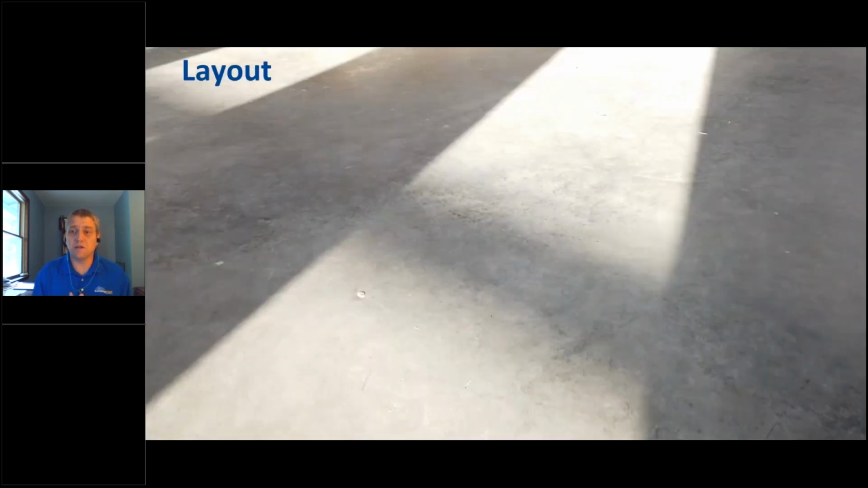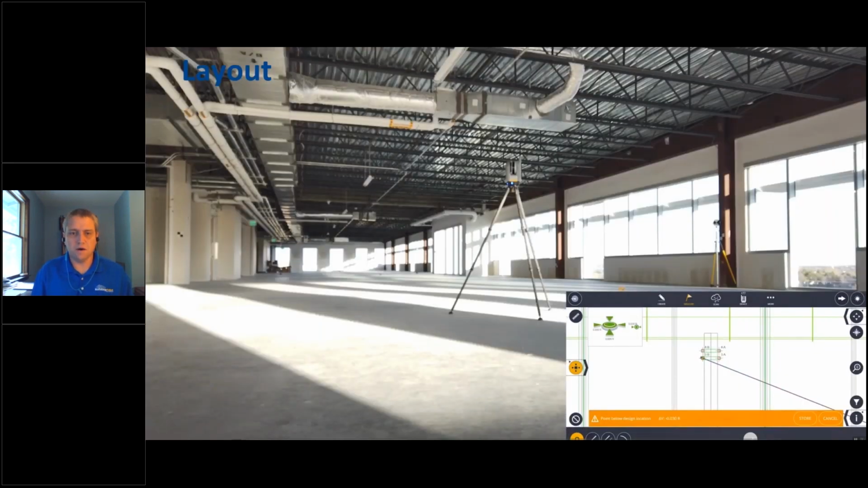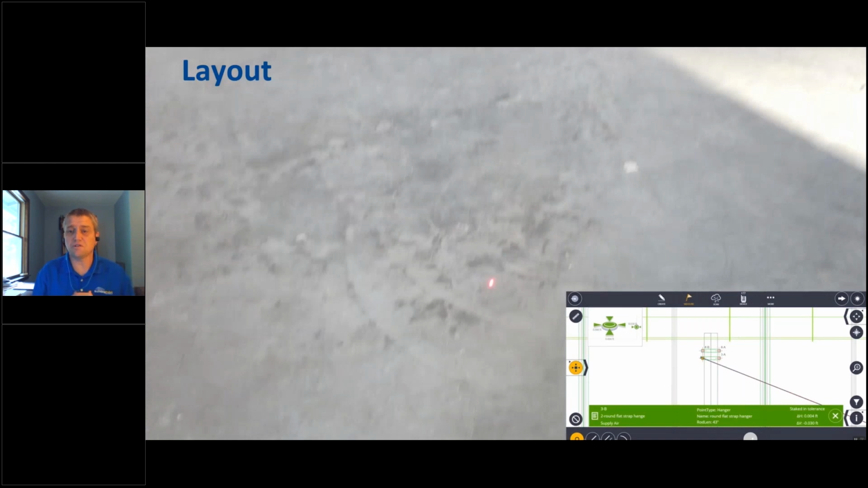Okay. So I also wanted to throw this one in there. Like we said, the X7 does actually do some layout. It'll do as much layout as you want. The reason we say some is just limited. It takes 8.5 seconds to 10 seconds per shot, to where your laser scanner or your robotic total stations now might take a split second to take a shot. So keep that in mind. If you've got to lay out 20 points, 100 points, sure, go ahead and do it with this machine.